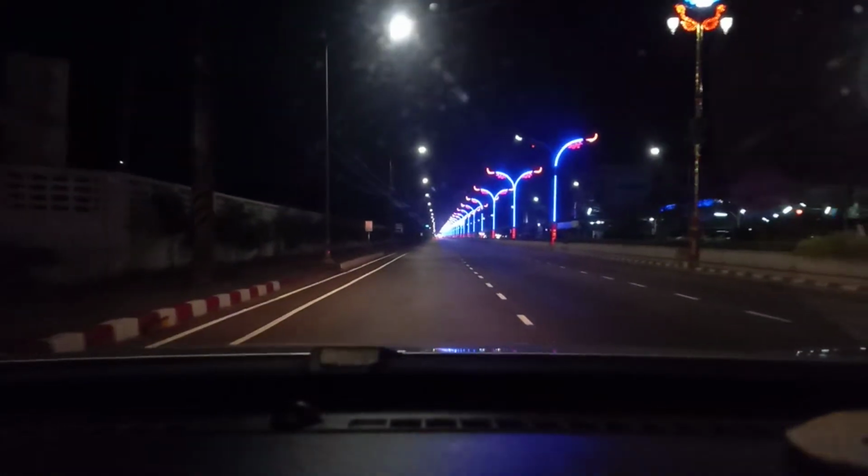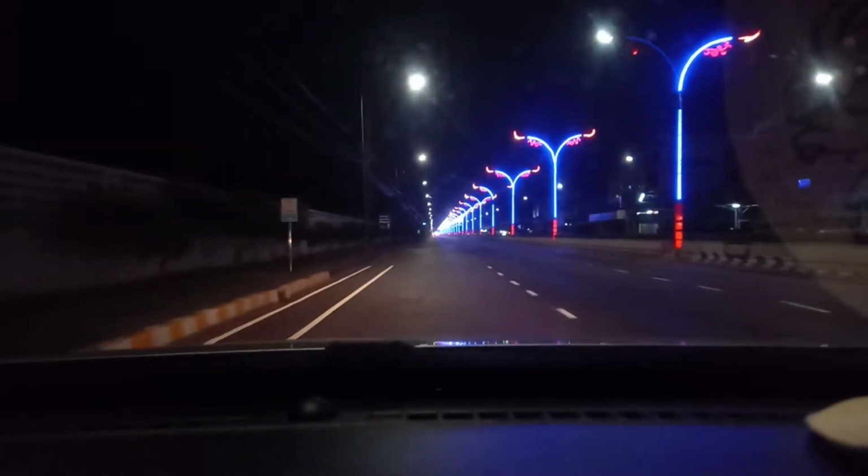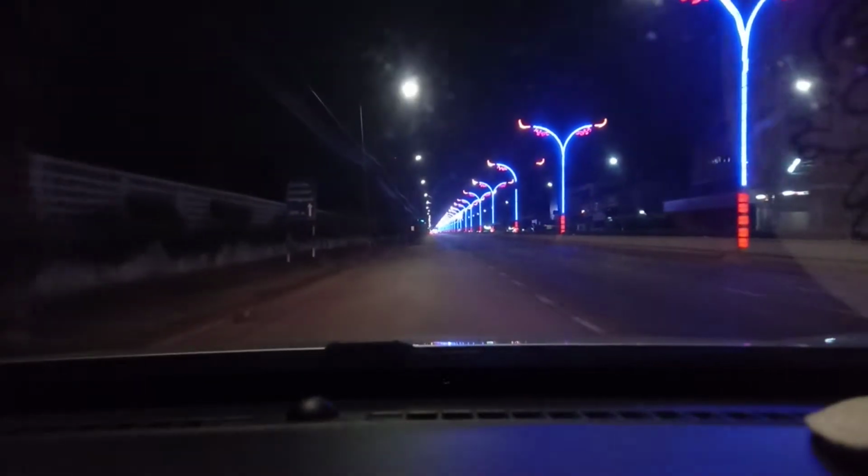I'm driving into the city right now. We have many colored street light poles all around.